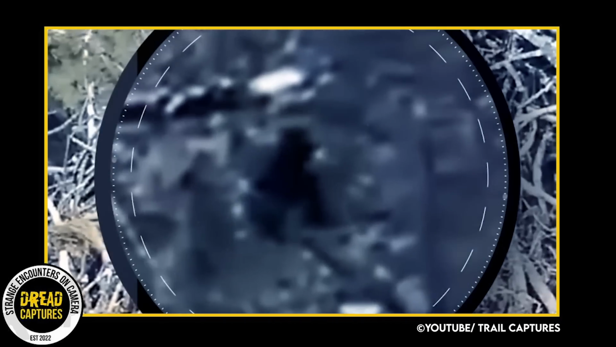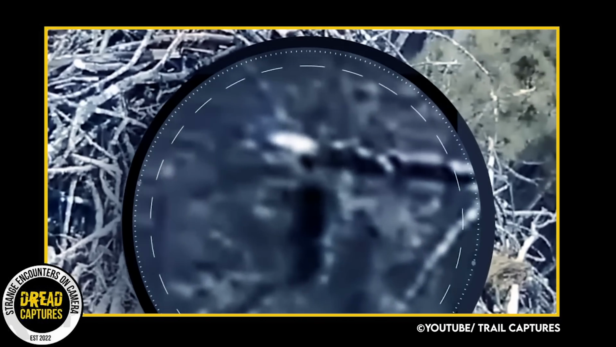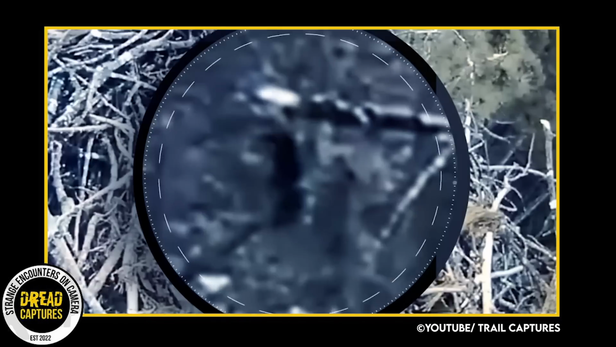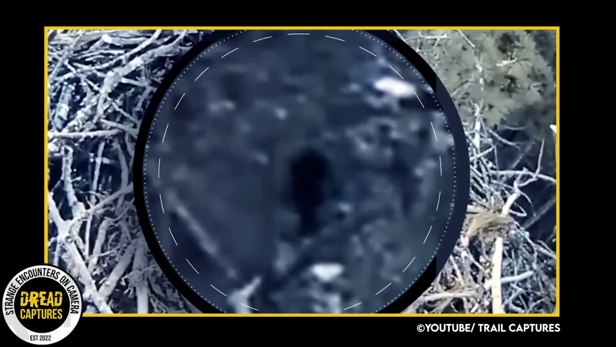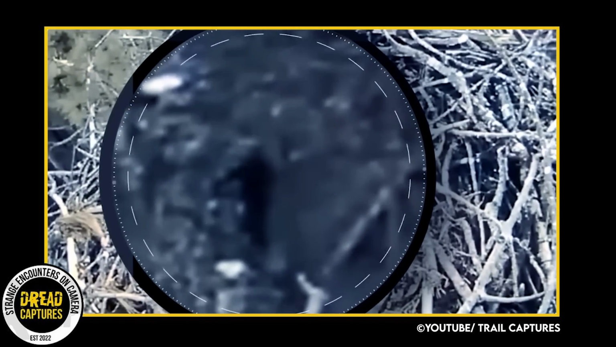Someone would have to know that the camera was there. Someone would have to get a Bigfoot suit. They would have to walk within the range of the camera, be picked up on film, and then hope someone even notices them. And then what? I mean, you guys saw how small the image was on the camera. It was barely picked up.